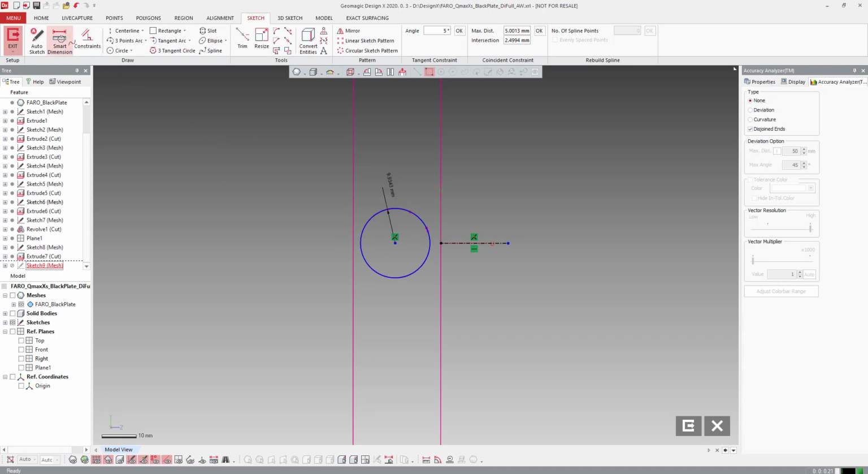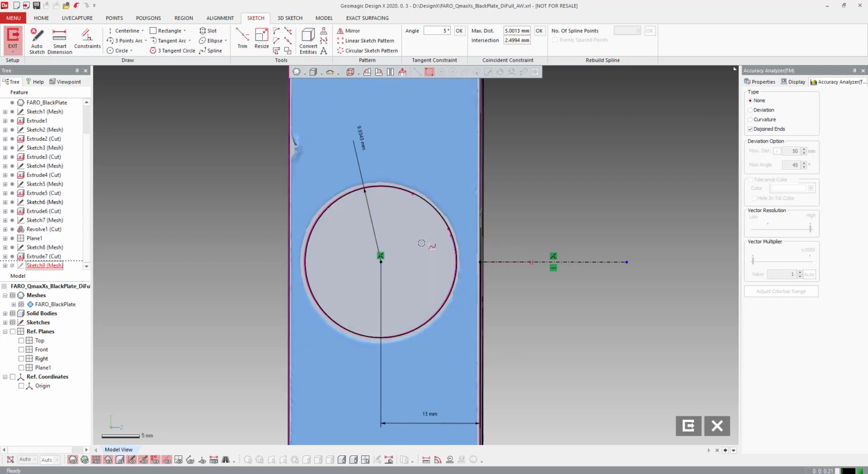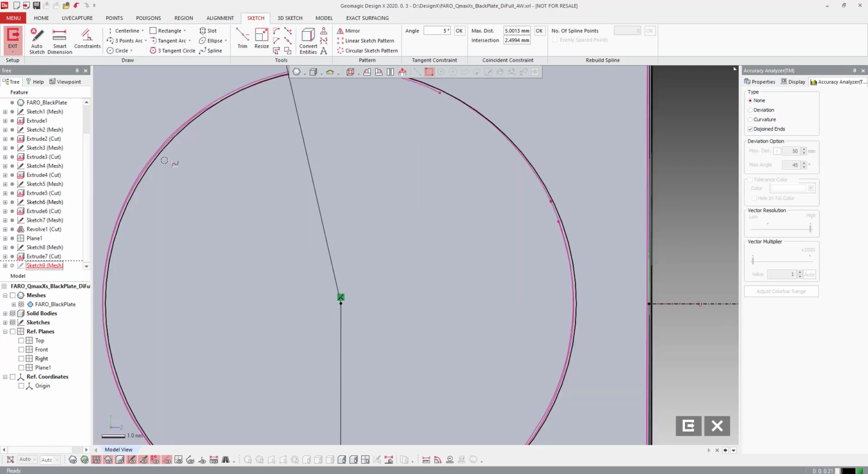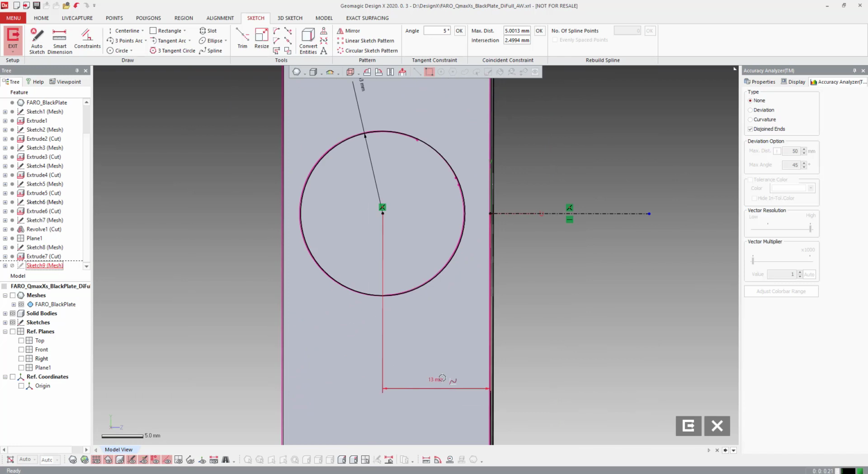And then we need to do another dimension from here to the center of the circle for the depth. Again, I don't know if it's directly in the center of the part. It doesn't look like it is, but most likely it's at like 13mm. So if we make this 13, and again, we can always see how they shift. So maybe it is 13.5, maybe it's 14.